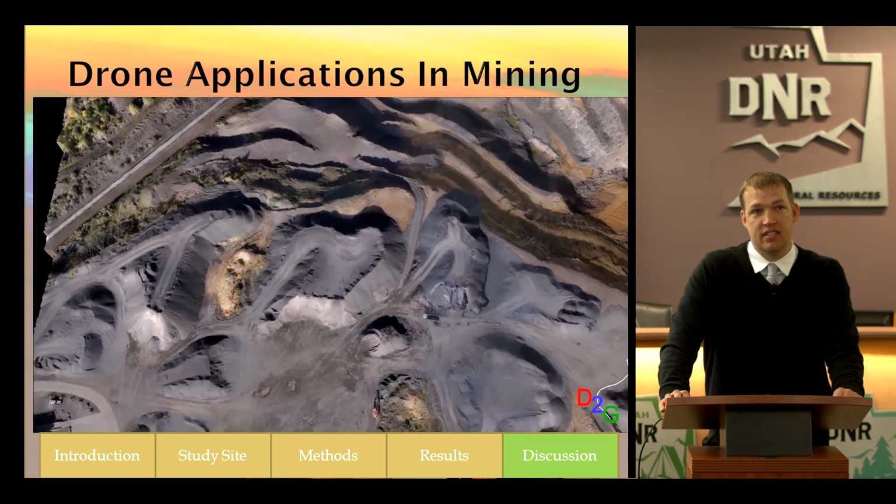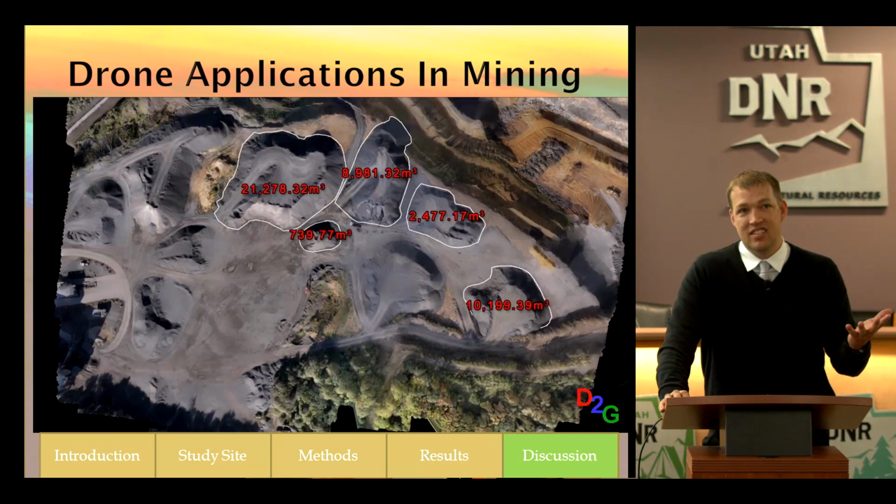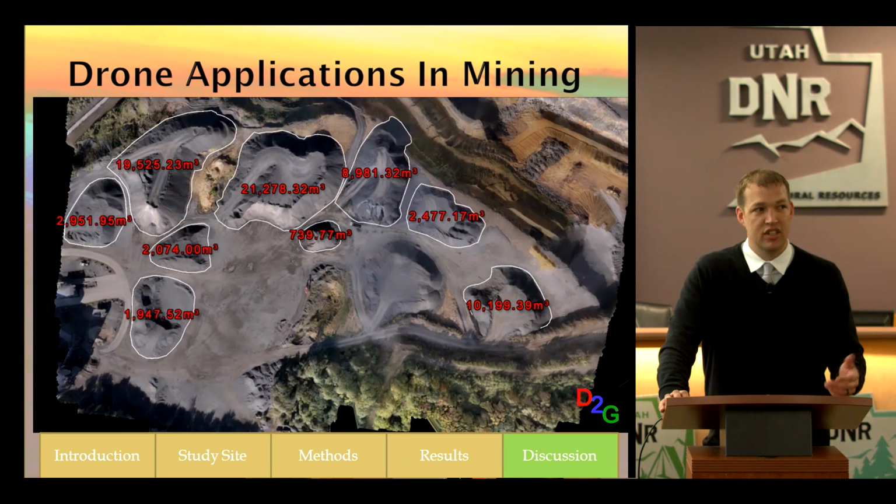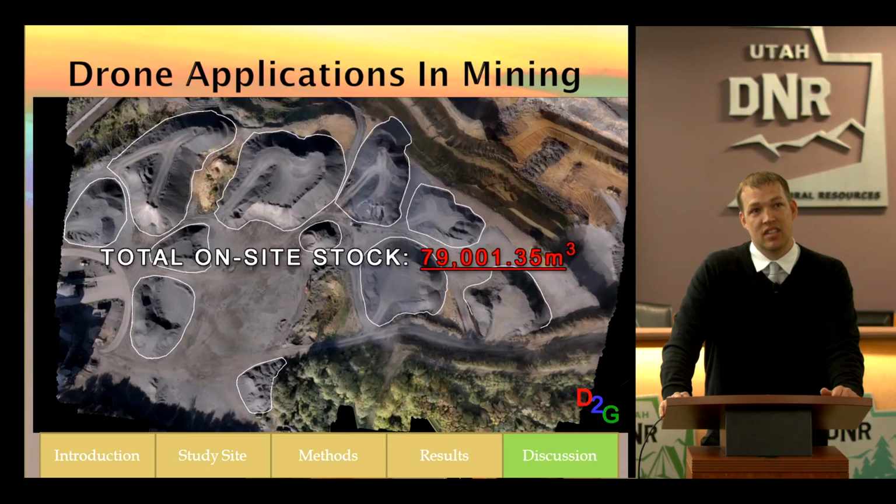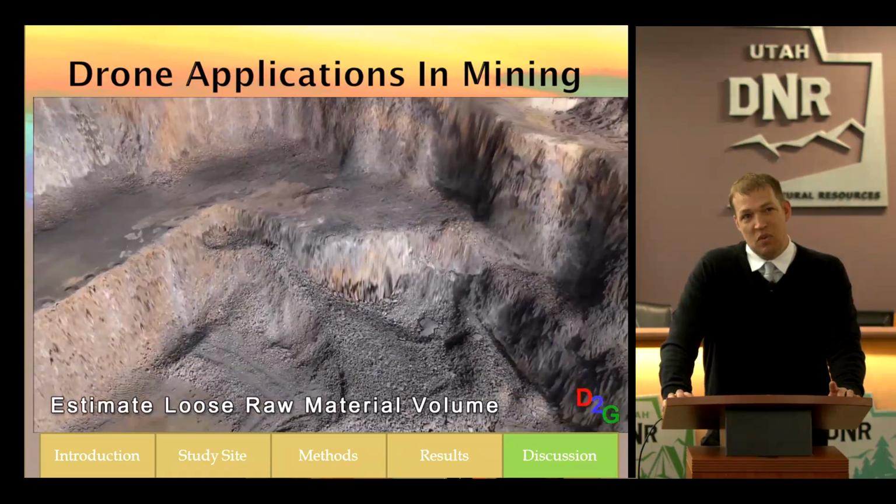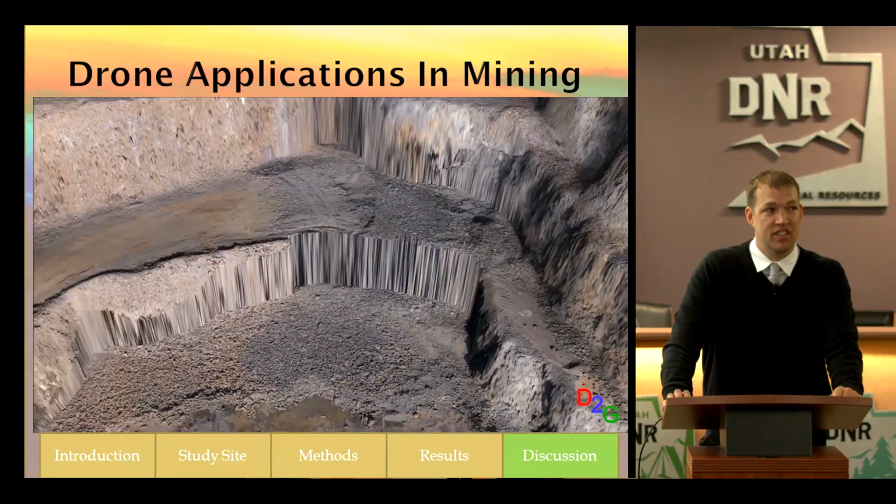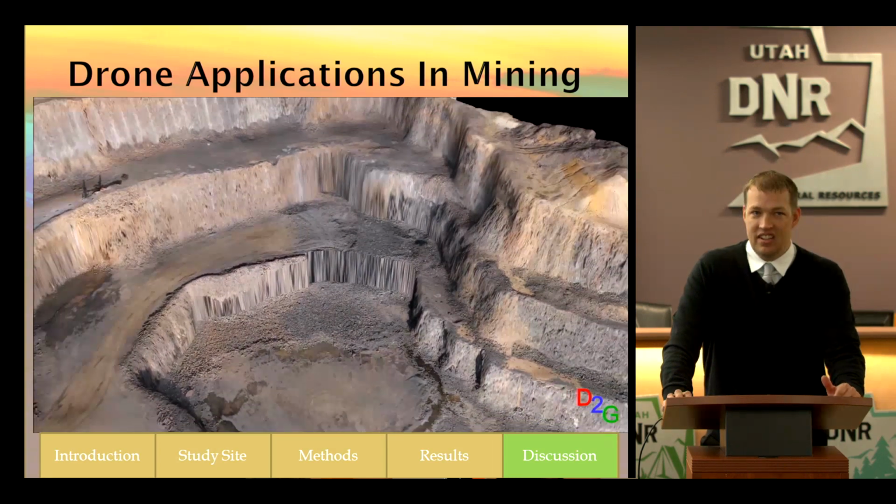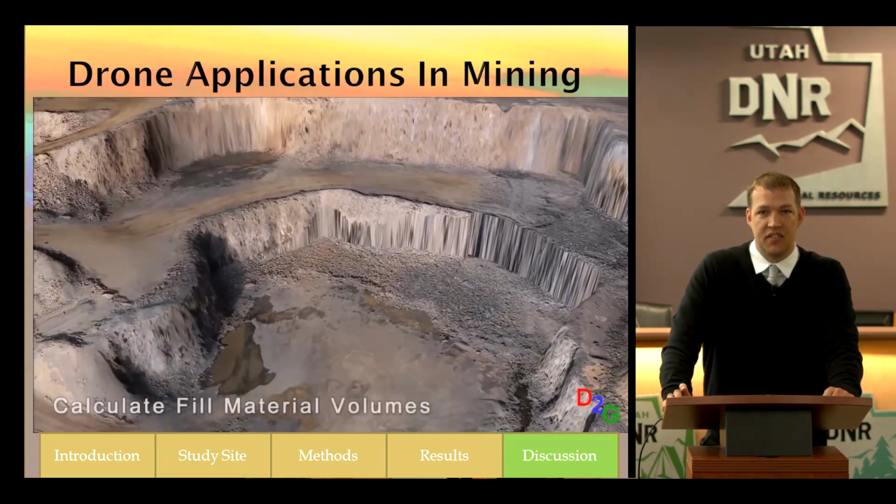Another interesting thing is looking at these stockyards. In a 2D map, we could only use these to get area, but now using these 3D models, we're actually able to calculate volume. So you can get these volume measurements and get total on-site stock measurements. And more than that, you can not just look at these stocks, you can also estimate some of these loose and raw materials. And you could determine how much you still have to go out there and mine or extract.